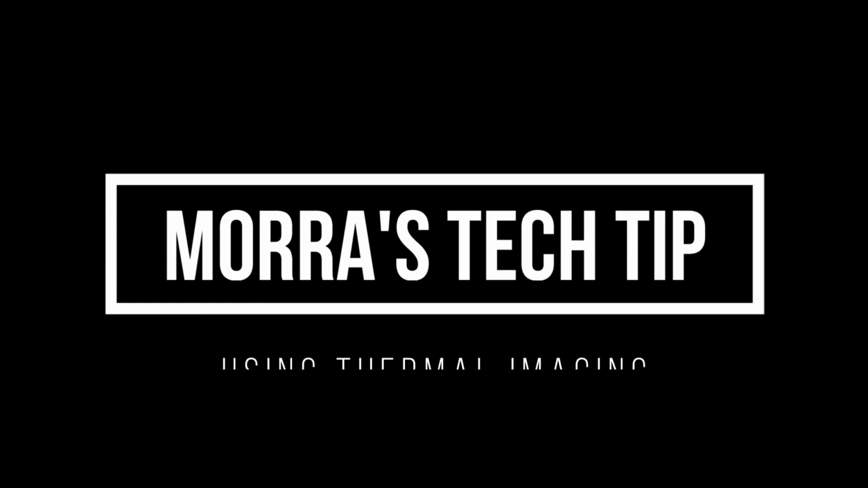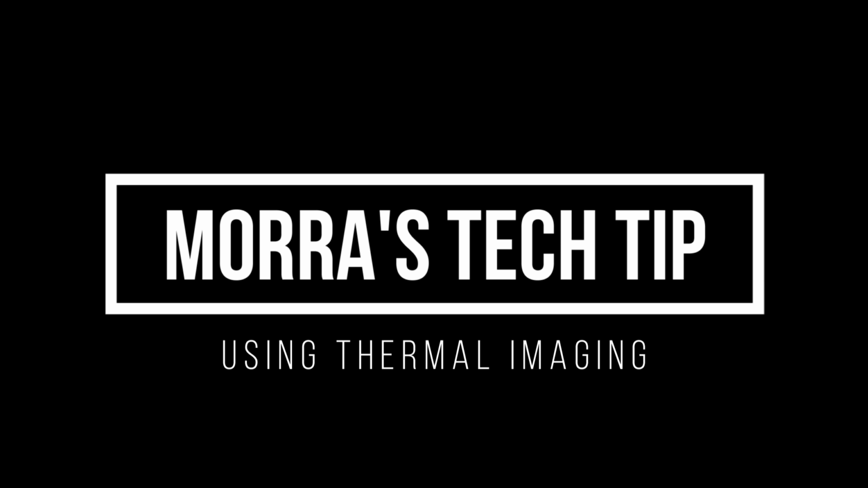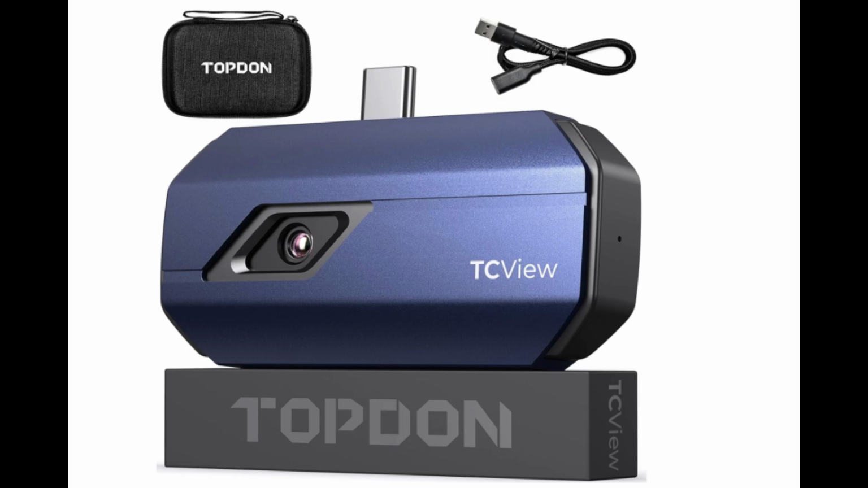This is a little tech tip on using a thermal imaging camera to check an electronic or electrical circuit, in this particular case on a motor coach, a C2045 Van Hool. The specific camera I'm talking about is this top-down camera.